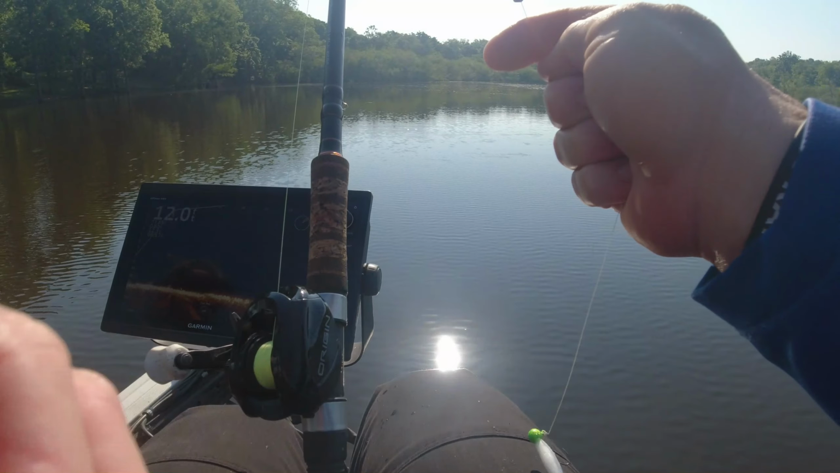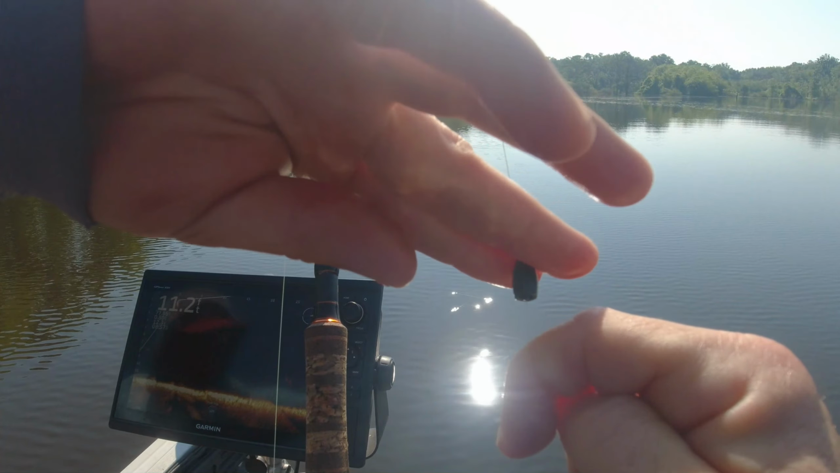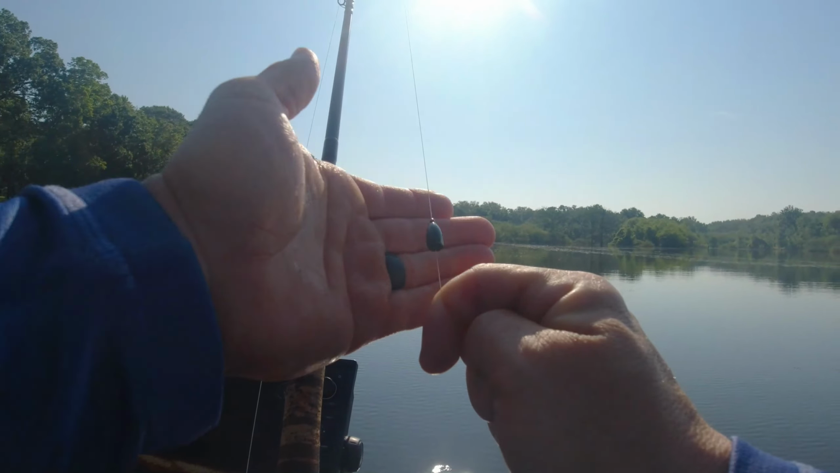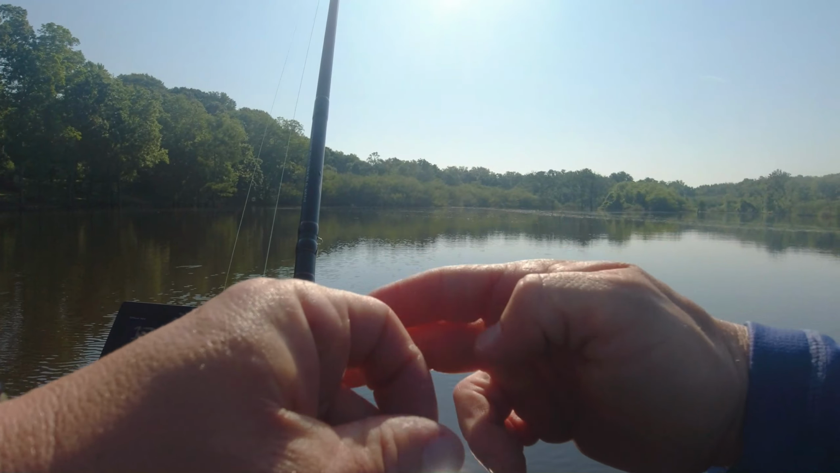And then we've got a tungsten weight here. How much weight we got there? That is a 1/4 ounce tungsten, and we got a bobber stop on each side of that bullet weight with braid.